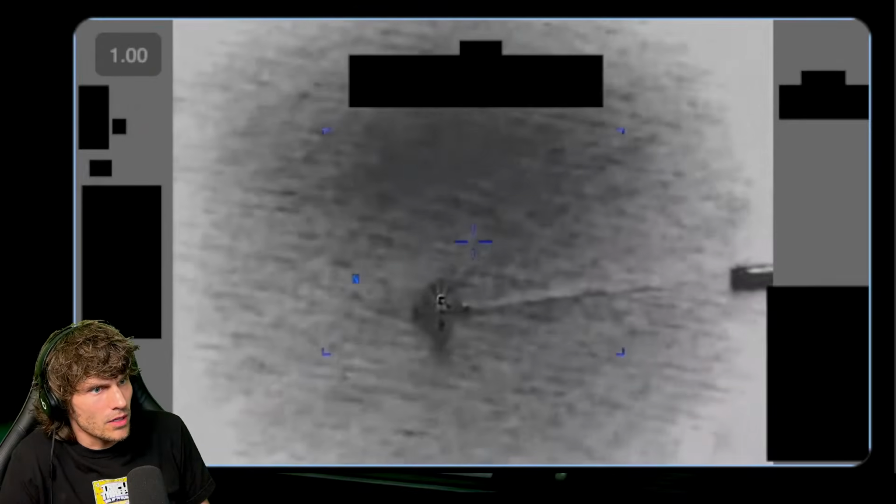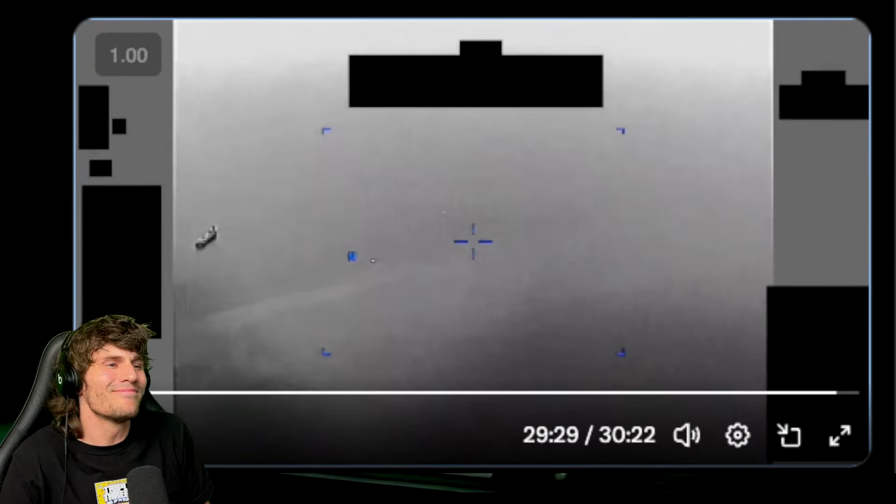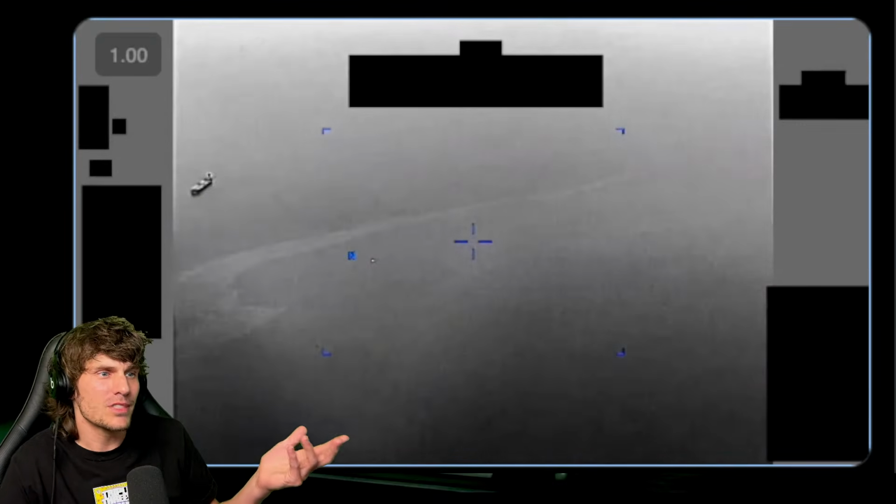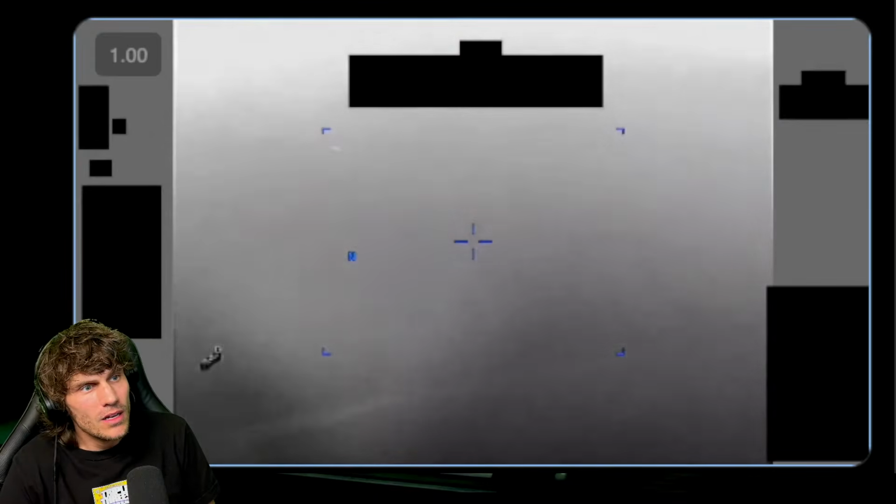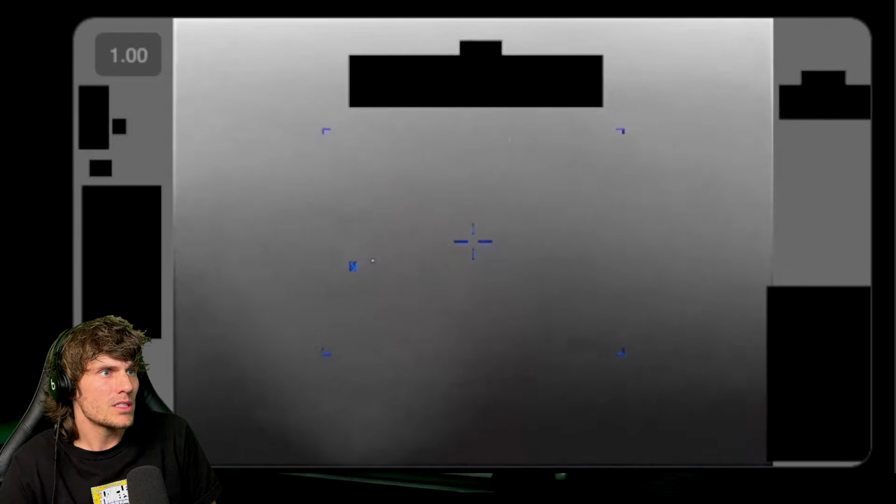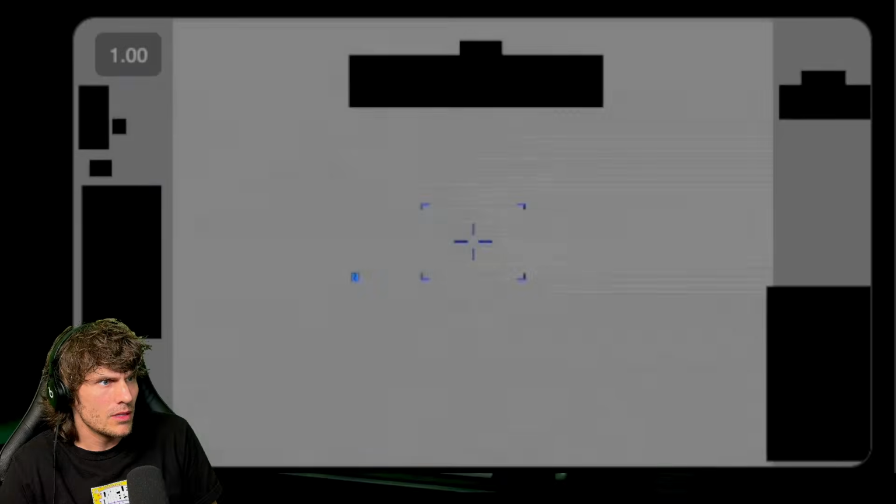No, we've got to go back. Hold on, this is a new one. Why did they go right? Oh, it's a boat. That's not the sky, that's the ocean. That's why they went right past it. All right, that makes more sense. It looks like the sky. Come on, I thought that was a damn spaceship up there. And maybe this one is. Or is it just another boat? It's so hard to tell.